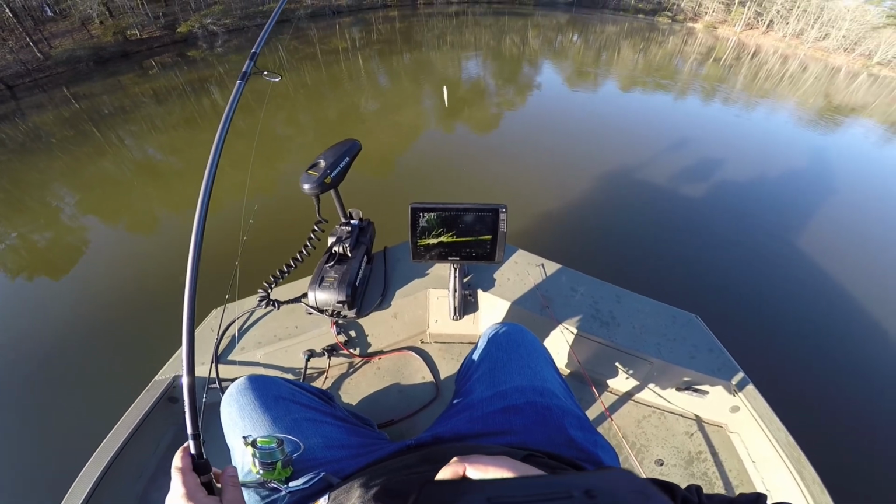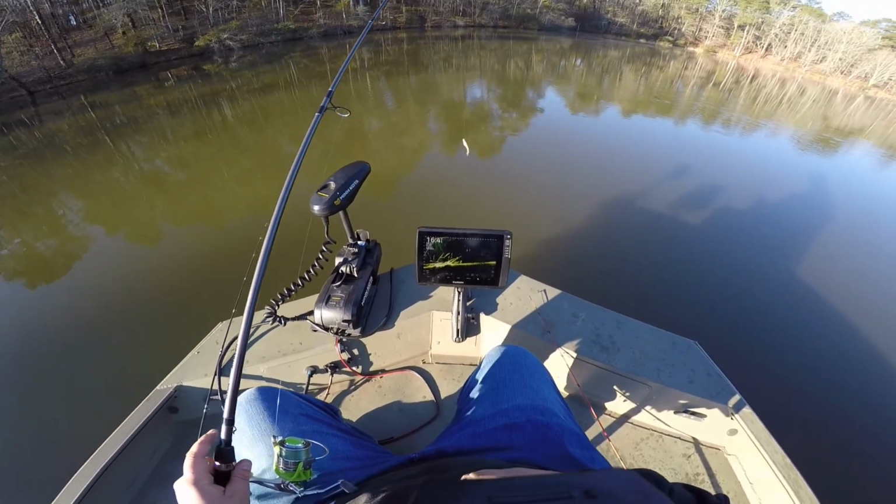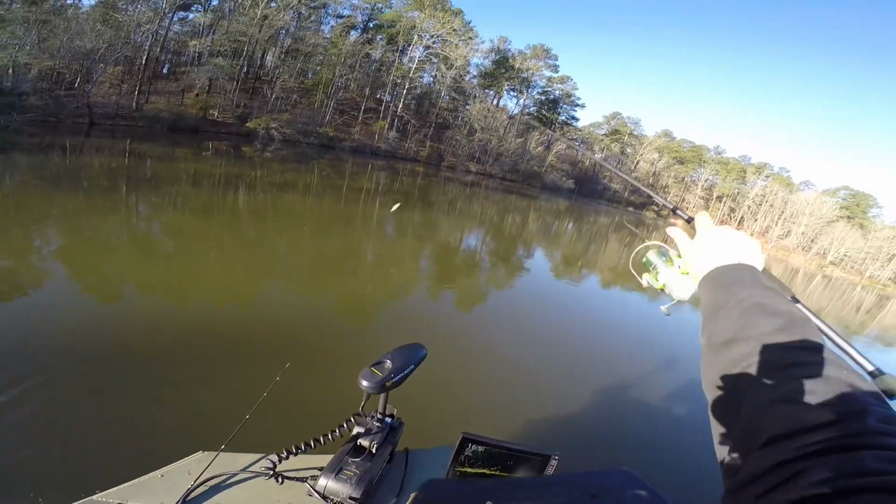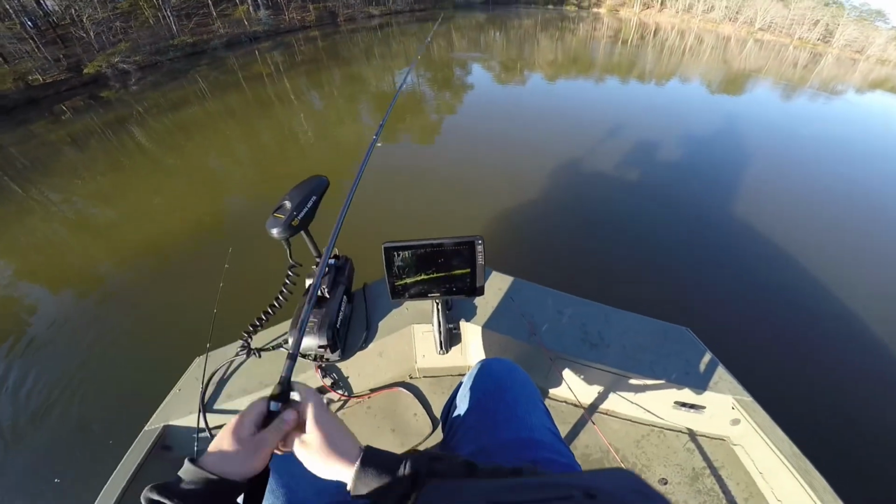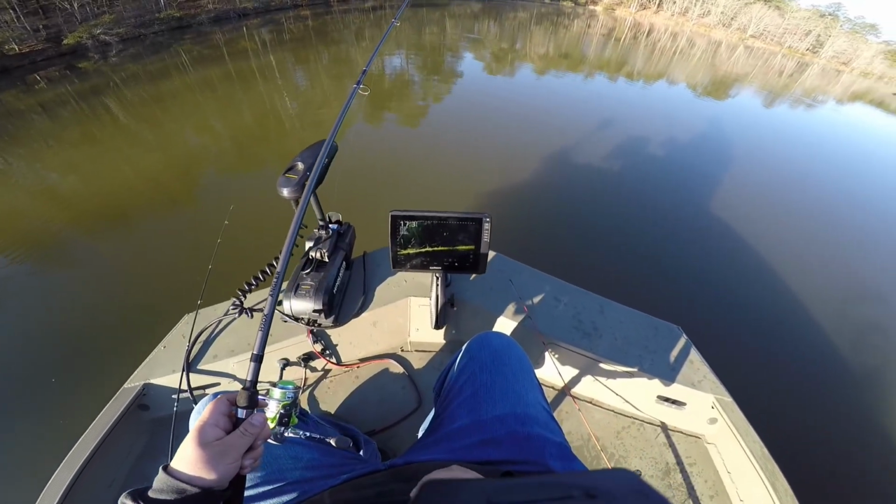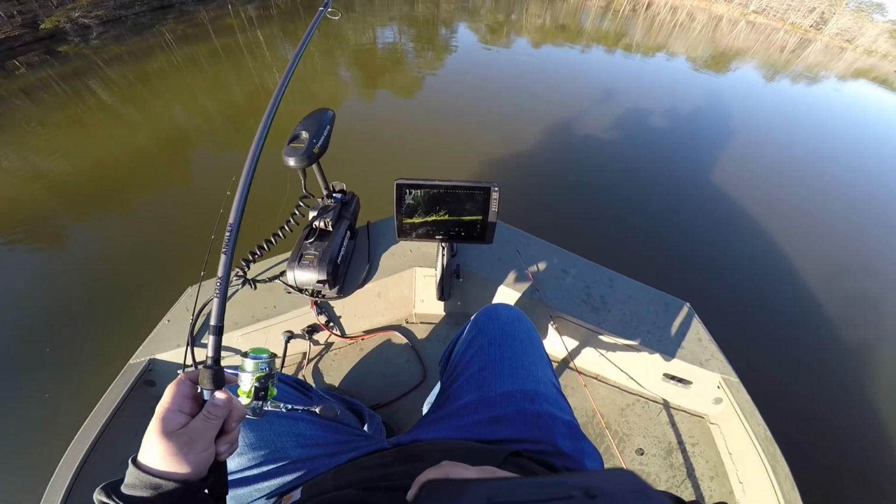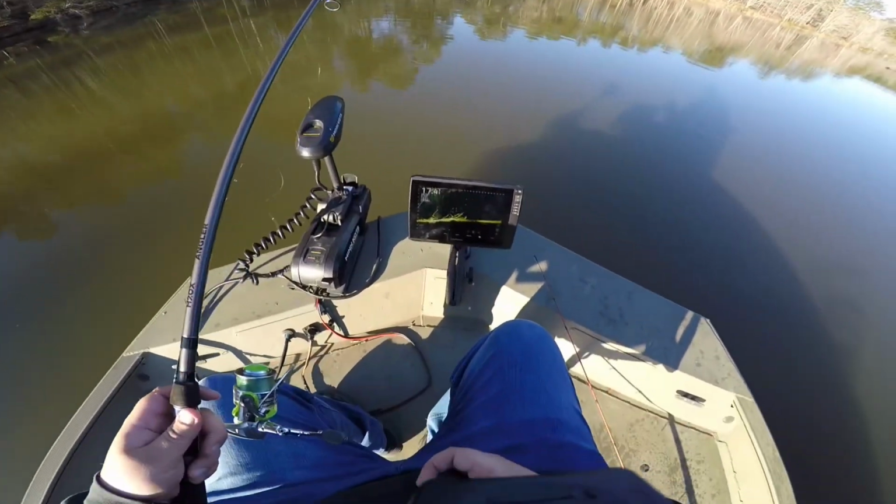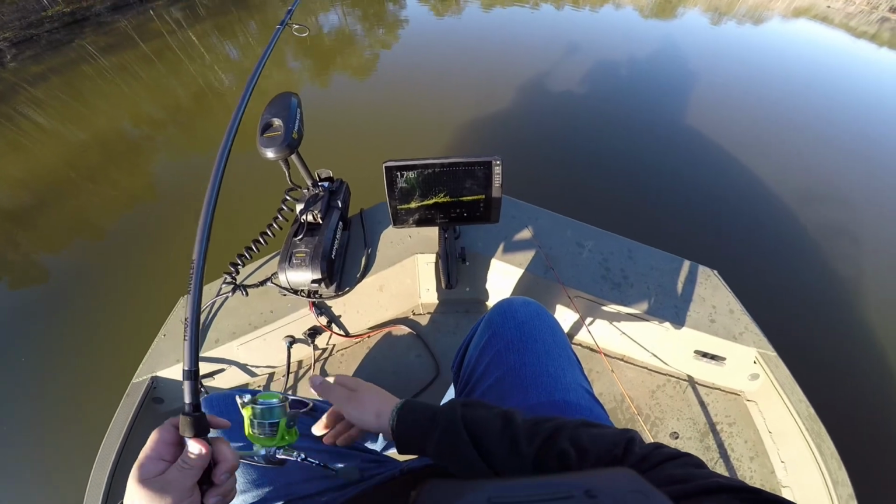See right there, there's 2 bass, 26, 28 foot out. There's one below me, just a hair more on that log there.